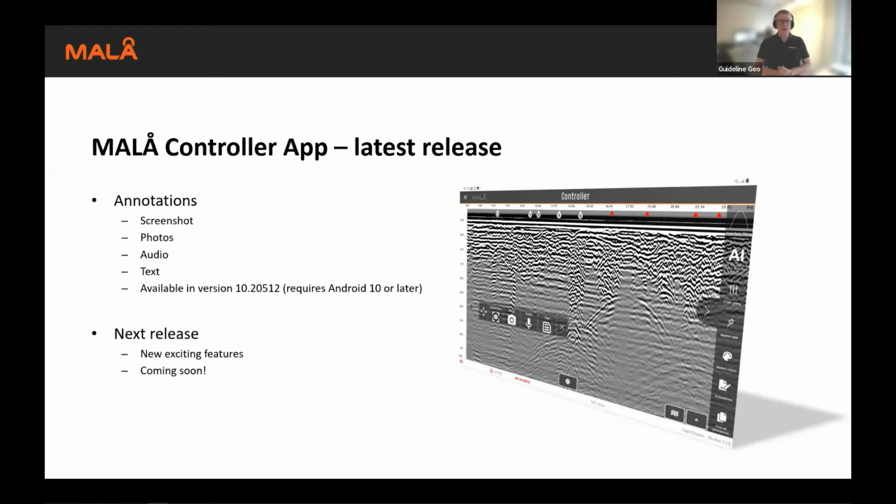camera to collect photos. It could be overview photos of the site. It can also be photos of the antenna while keeping the tablet in the same place during the survey when you're passing over important features. You can also add audio markers, where you will be able to talk to the MALÅ controller app, and it will add a specific marker remembering what you have said.